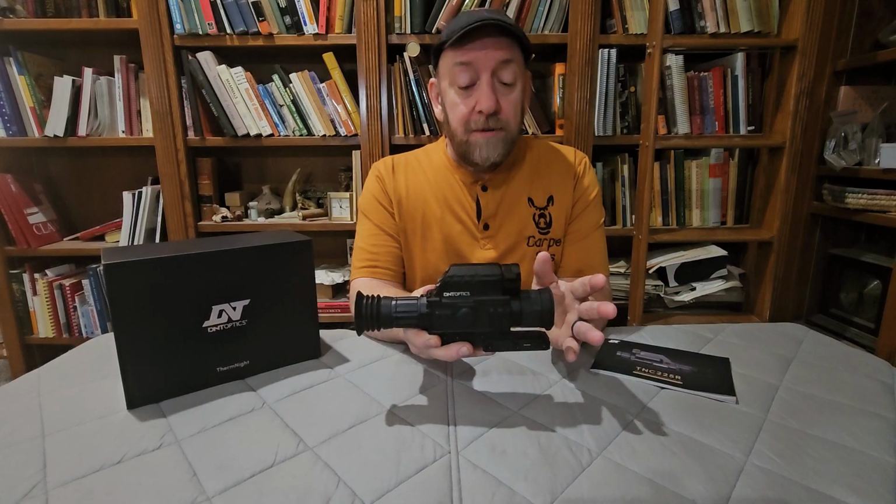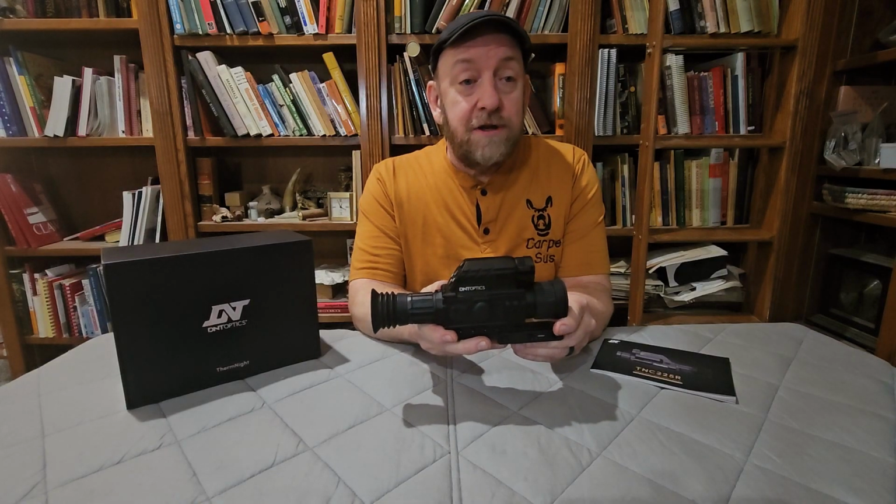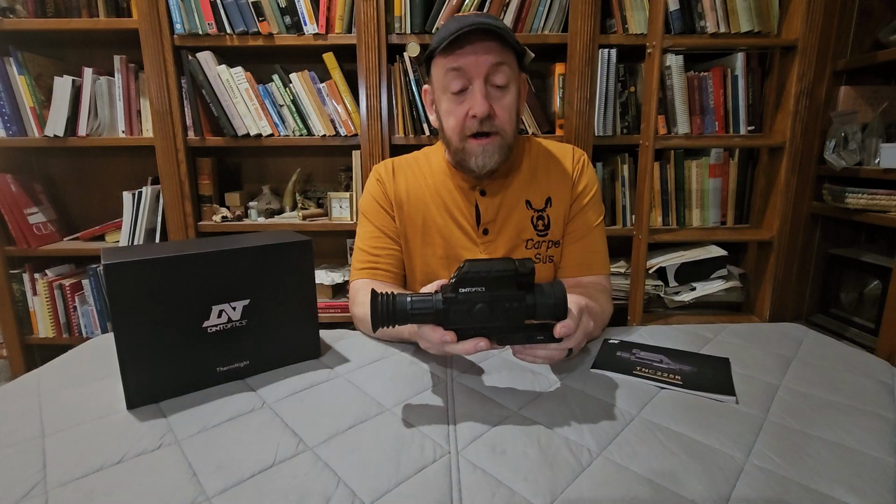That's not to say this isn't learnable. It is absolutely learnable, and I think repetition in the field is the best way to learn how to use it. Usually when I get a new scope, I'll take it out in the field a couple times and use it as a handheld so I can get familiar with its operation before I ever mount it on a rifle.